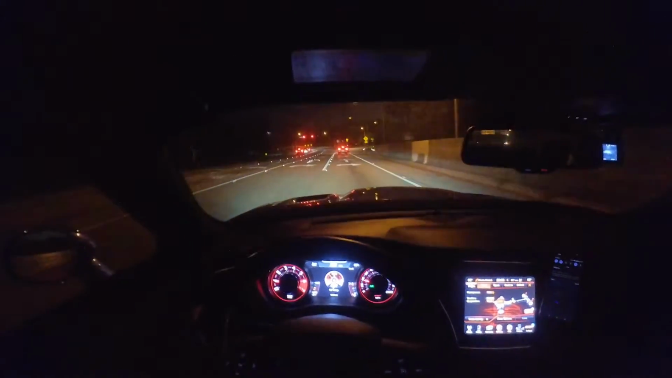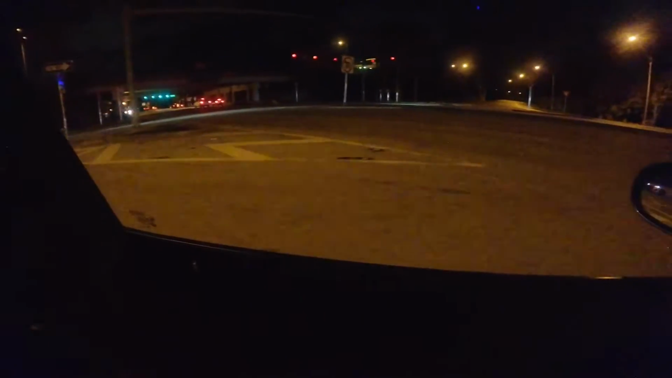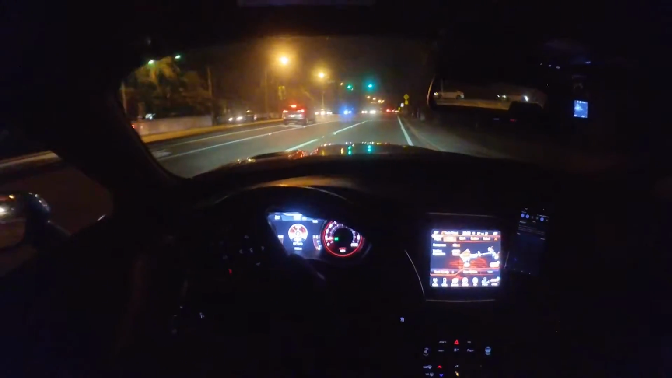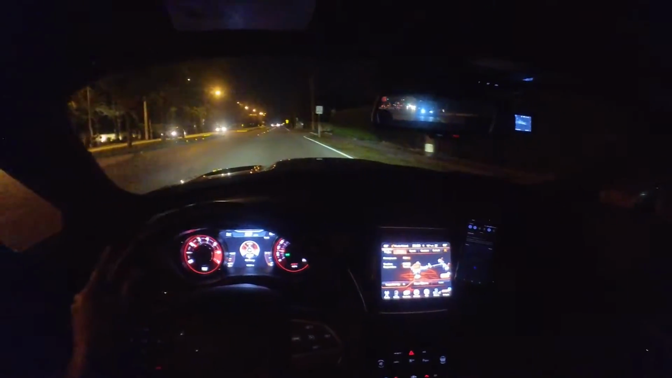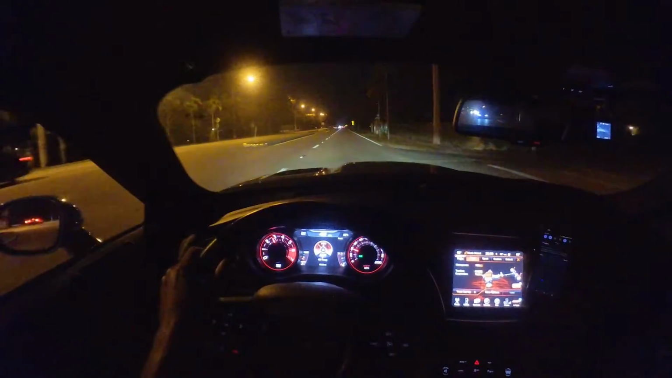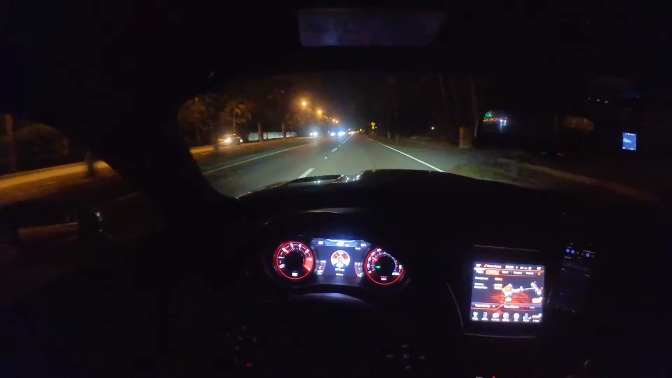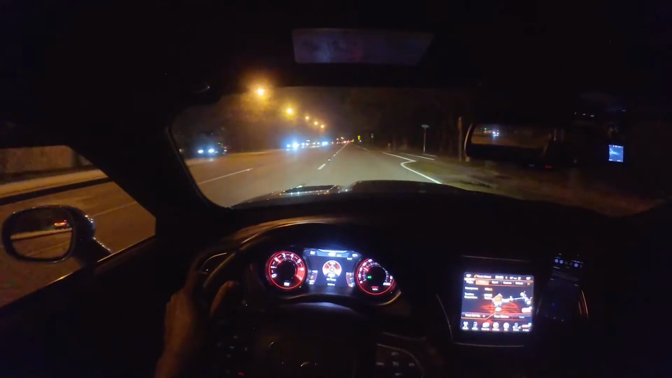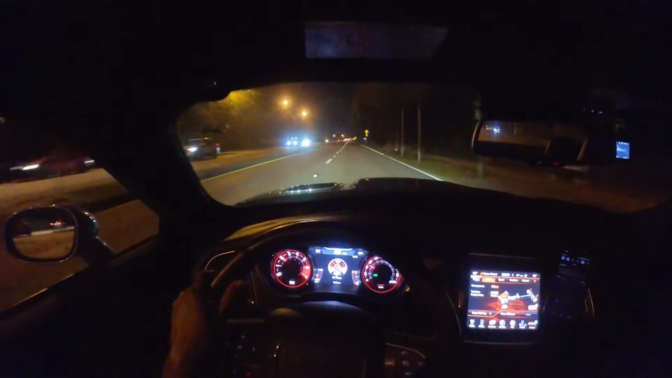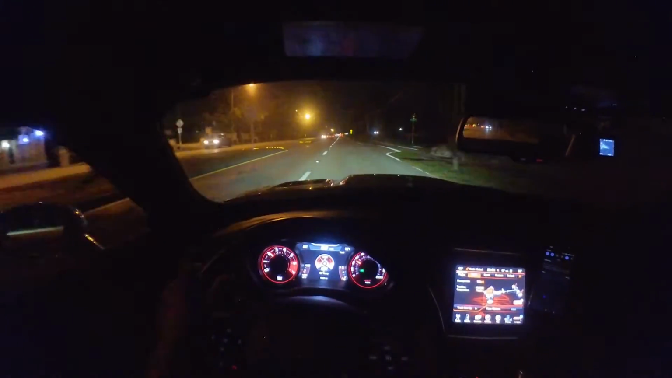This car may be heavy, but this car is freaking fast. I tell you, one of the scariest things about this car is probably just getting used to how fast it is and how much power it has. Because I feel like at that point, when you're so used to this, you don't respect that power anymore, and that's when you get into trouble.